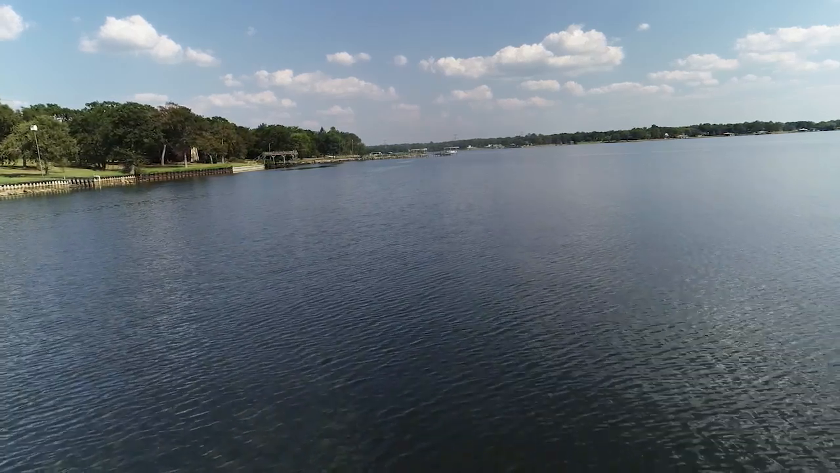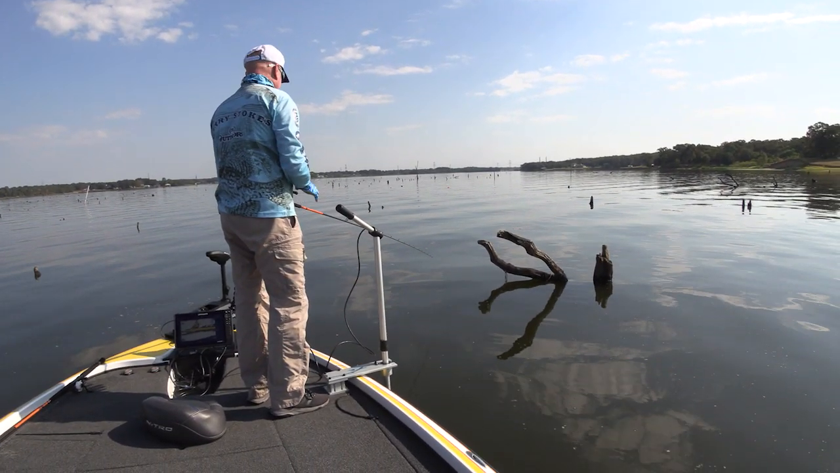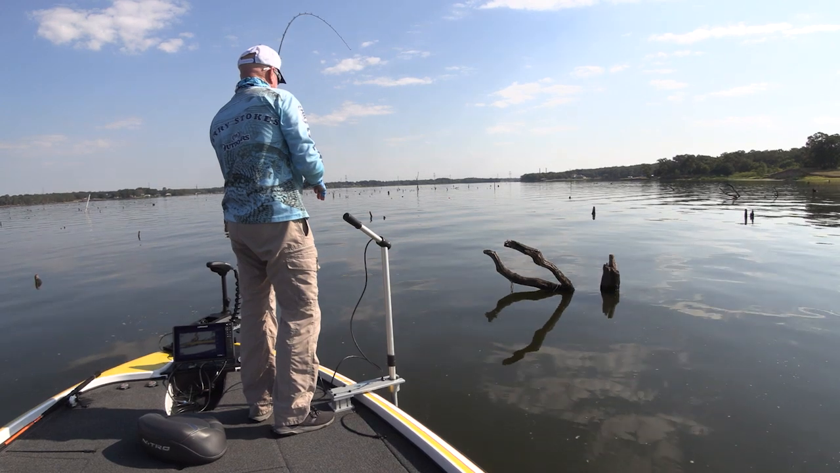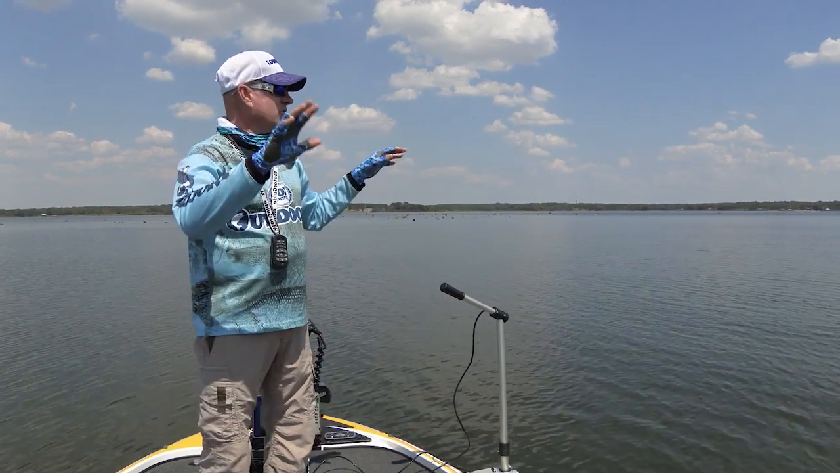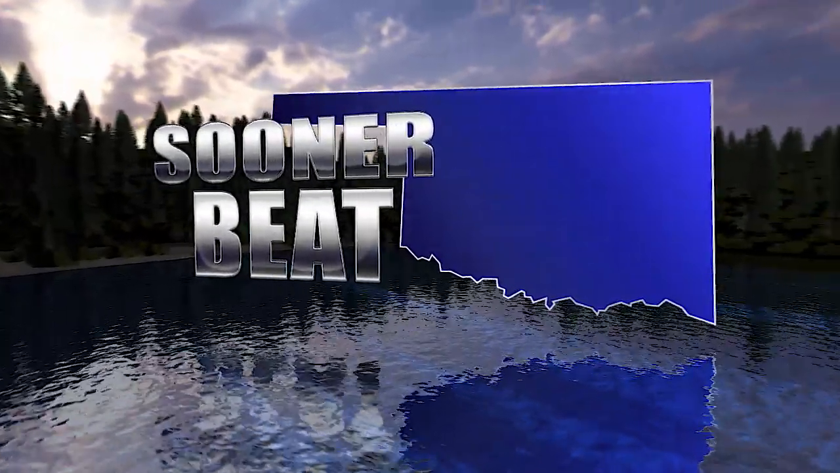So if you come here for the first time, you want to be really careful, because you can see, even out here in front of me, some of these stumps sticking up above water, but there are some that are those dangerous kind that are right under the surface. So you just got to be real careful. Out in the middle, right in the center of the lake, you can pretty much run okay, but there are several places where there are these big patches of brush and stumps.